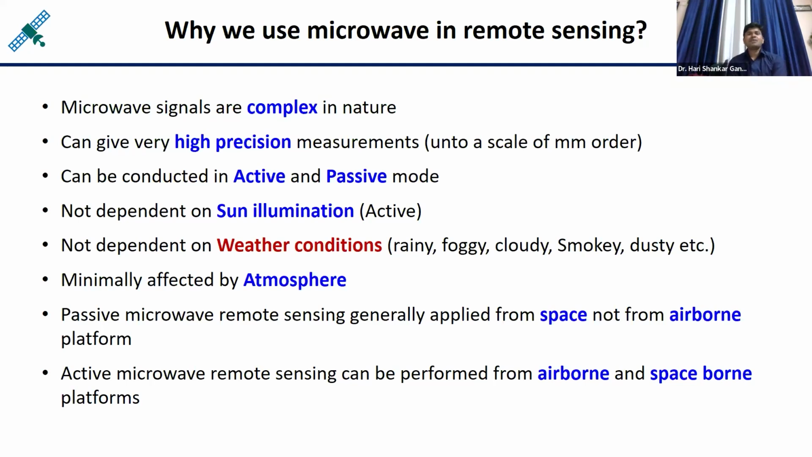It means microwave signals are complex in nature, just like z equals x plus iy, real part plus imaginary part. So this complex number is there, or you can say microwave signals are complex in nature.